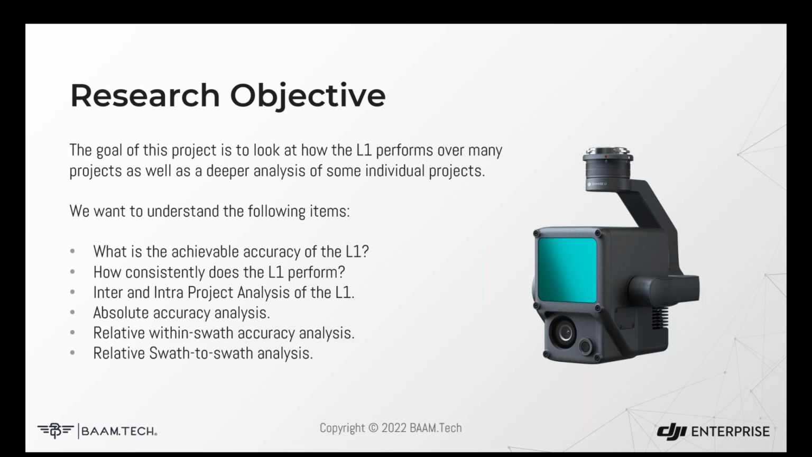And then we wanted to understand the inter and intra-project analysis of the L1. As I mentioned, really understanding within the data itself, and then over many projects, what that looks like. And we'll go through the absolute accuracy of the system, as well as some of the relative accuracy things that we look at in LiDAR systems, if that's within the swath itself. The swath is the individual flight line. Each time you fly down a line and you turn around and you fly back, we call that a swath. And then how well each of those passes or swaths match to each other.